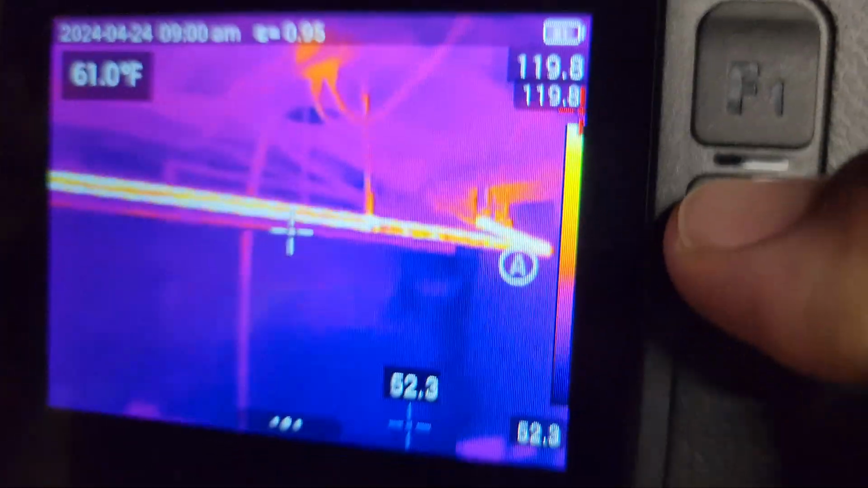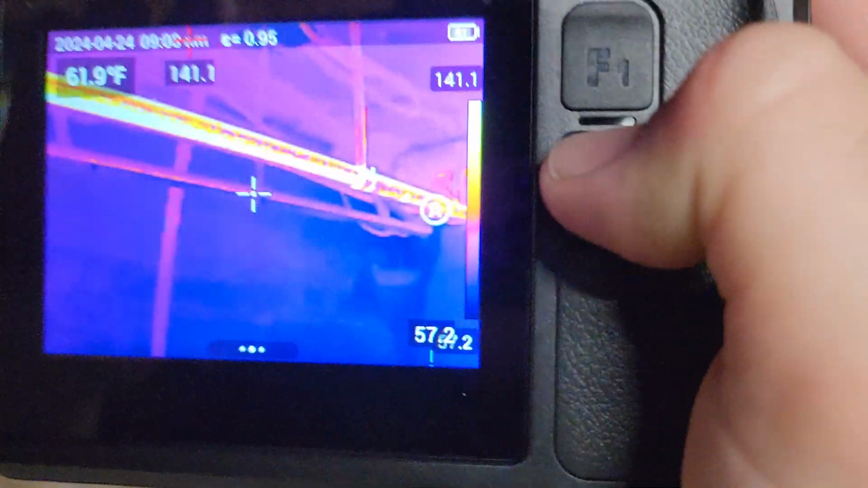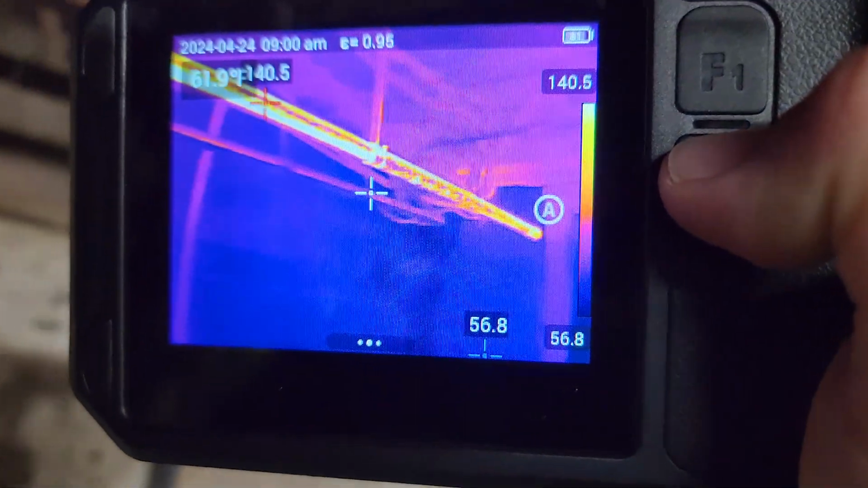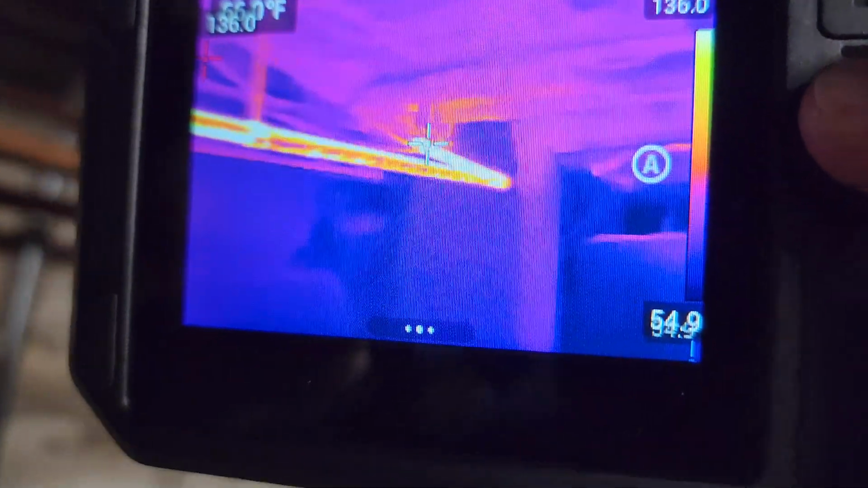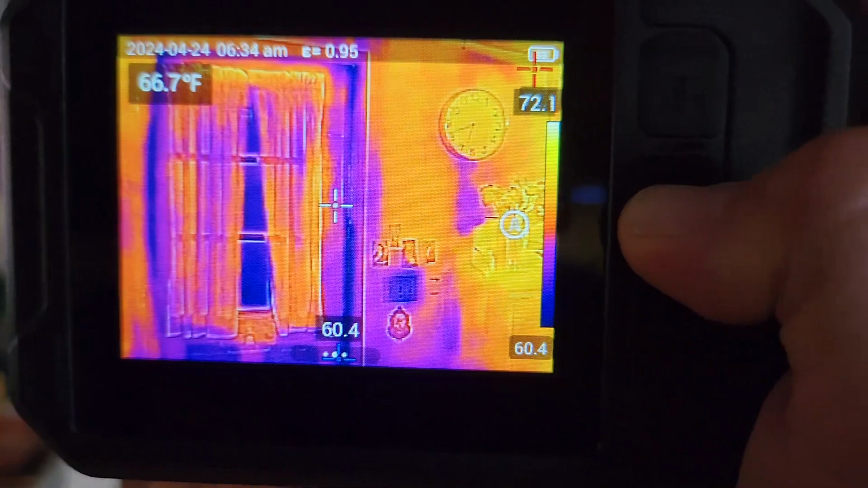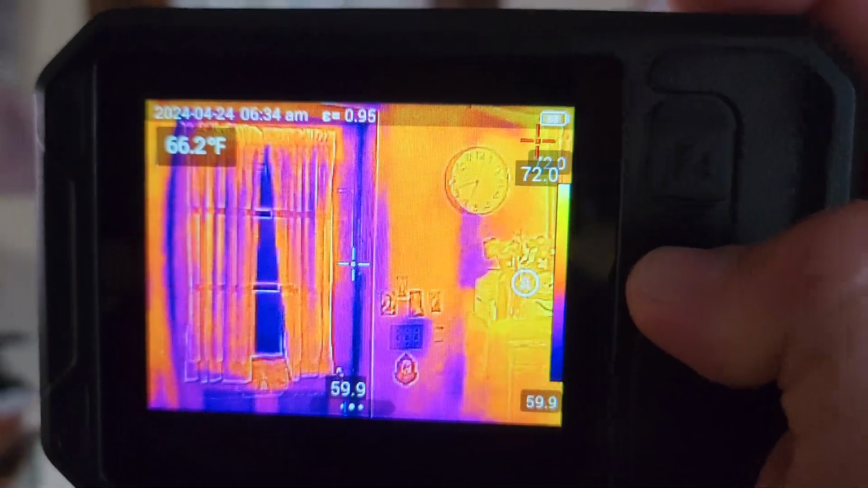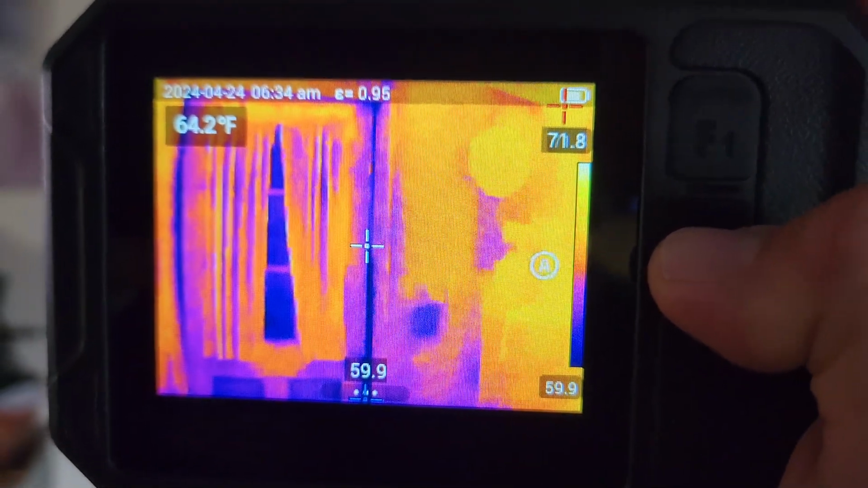Whenever I say something you have to consider, you need to consider what you are going to use this for. You're going to be able to tell the temperatures and the differences between everything that you have. So if you're walking through your house, think about this. You use this camera and you scope it out and you see where you're losing your heat. The brighter, the hotter; the darker, the colder. So that's going to show you where your heat loss is at. Now the same for the summer. If it's brighter, you're going to see where you're losing the cold air and the hot air is coming in as well.